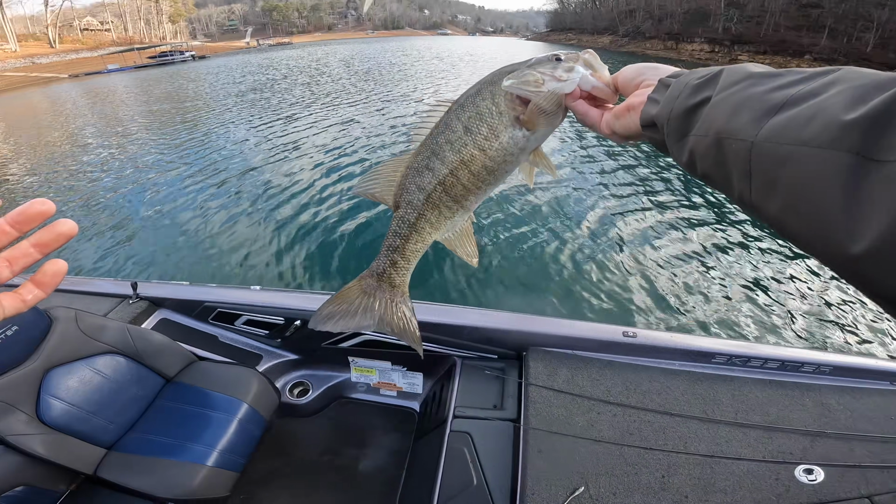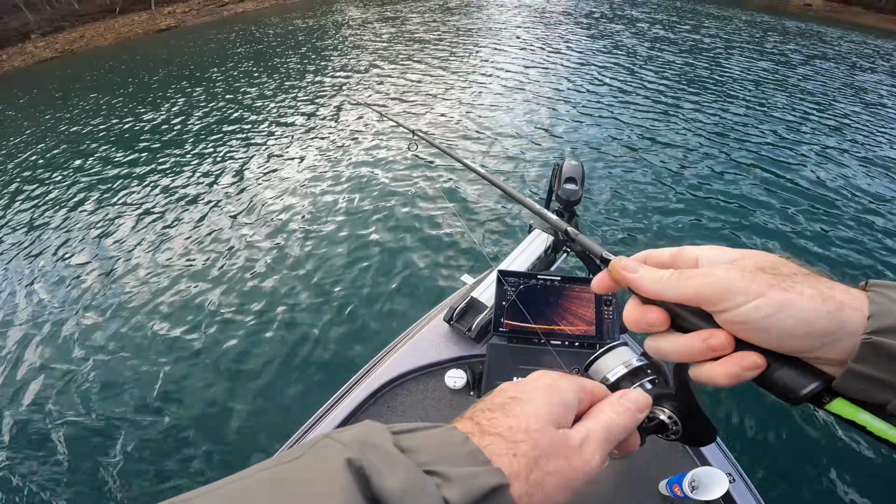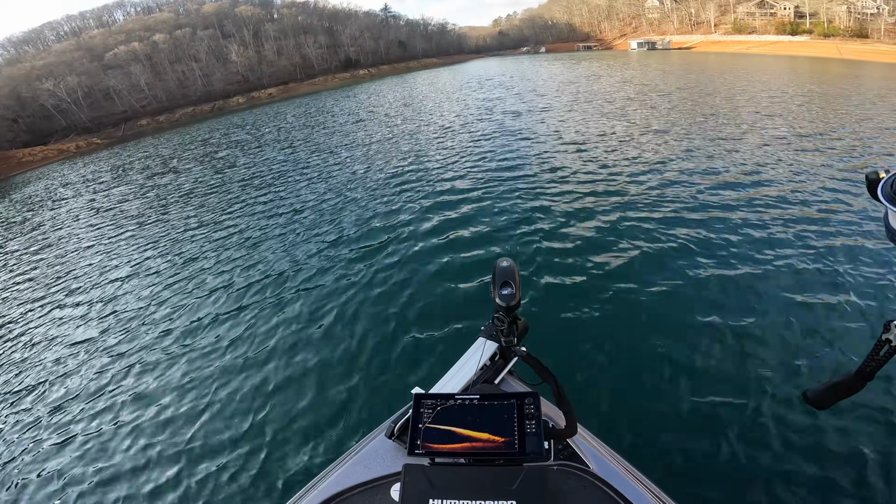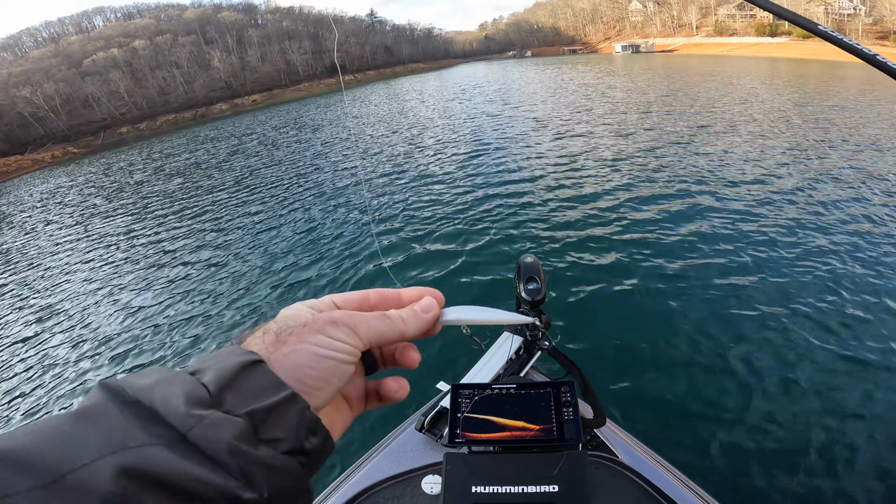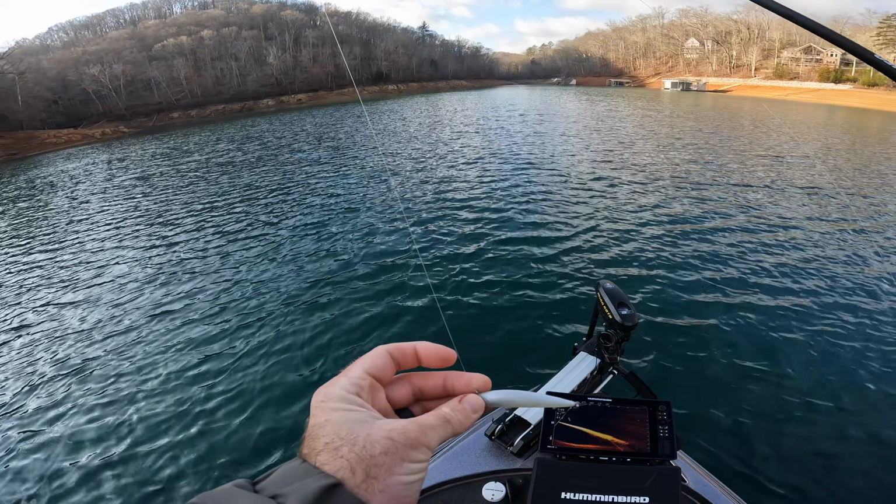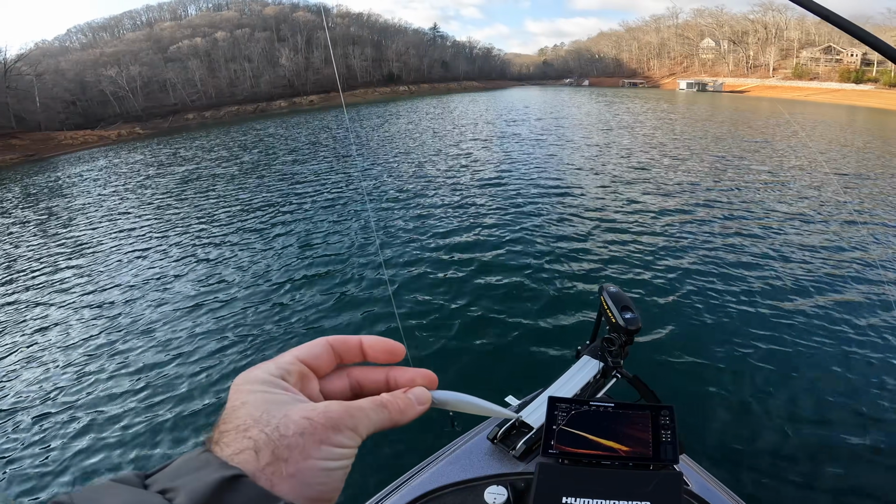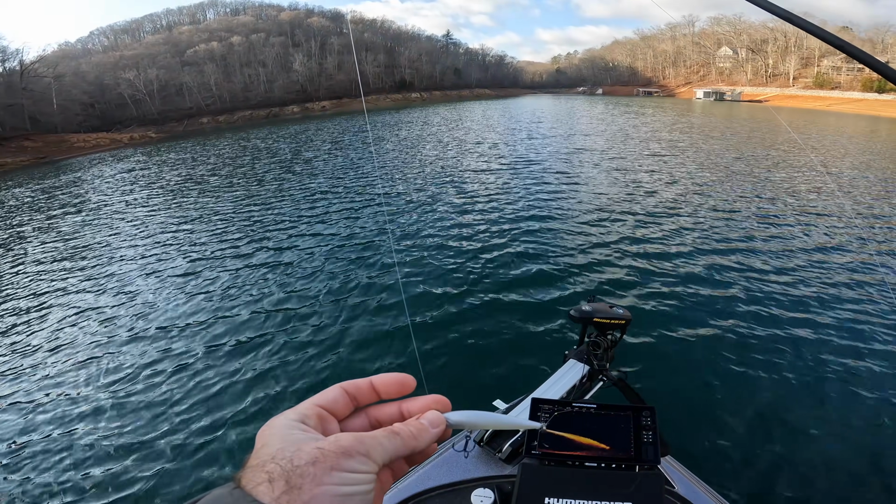Right there, guys. Look at that. All right, guys, so let's talk about this bait real quick. This is the brand new Berkley Finisher. This is a 1/2 ounce bait. This thing has been designed to do a lot of different things, not just drop on them vertically. Dropping on them vertically is one of the many jobs that it can do.